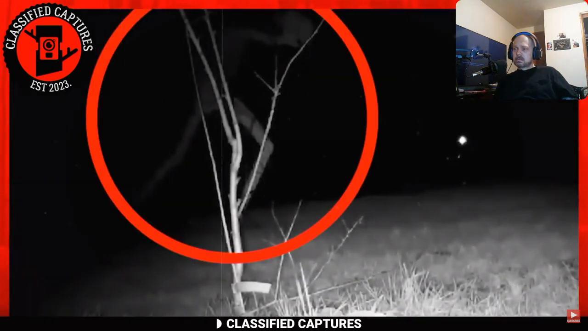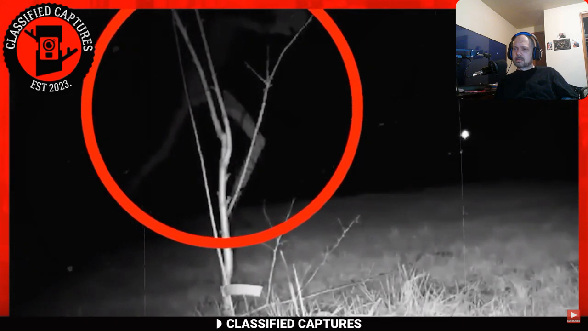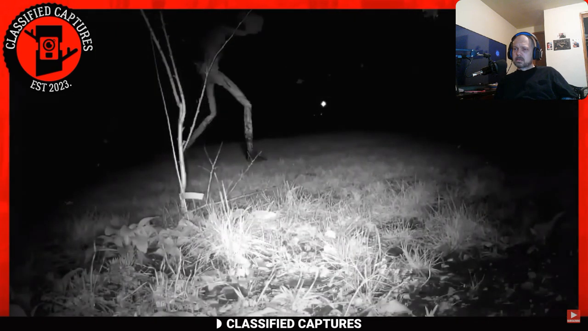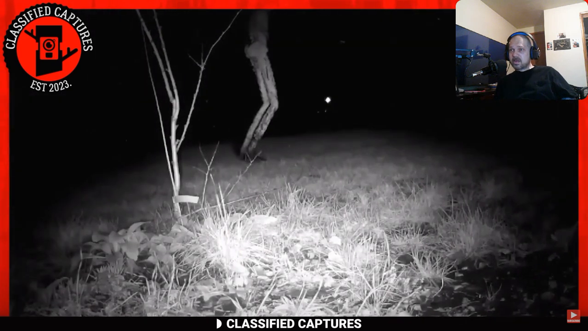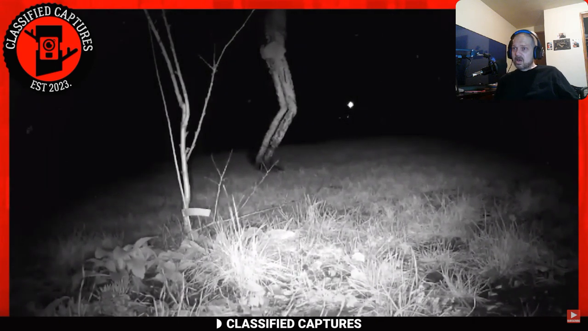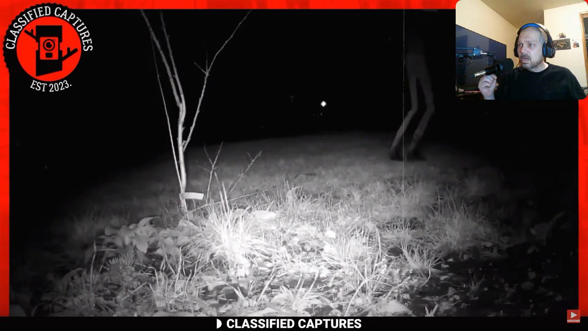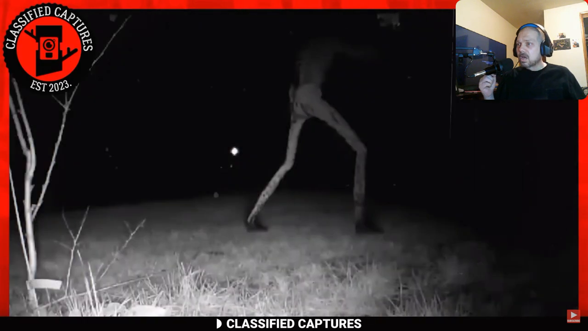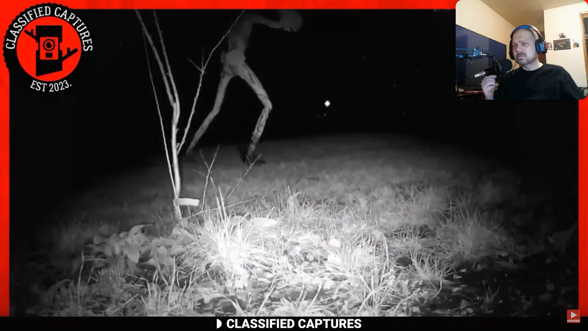This trailcam captures a monster that looks like it belongs in Hotel Transylvania. The creature looked snake-like and took long strides across the field like a zombie. However, the creature is so tall that the only parts visible are its legs. It also appears to have no arms. Despite the footage appearing remarkably realistic, the majority of viewers and even my team believe it could be edited.